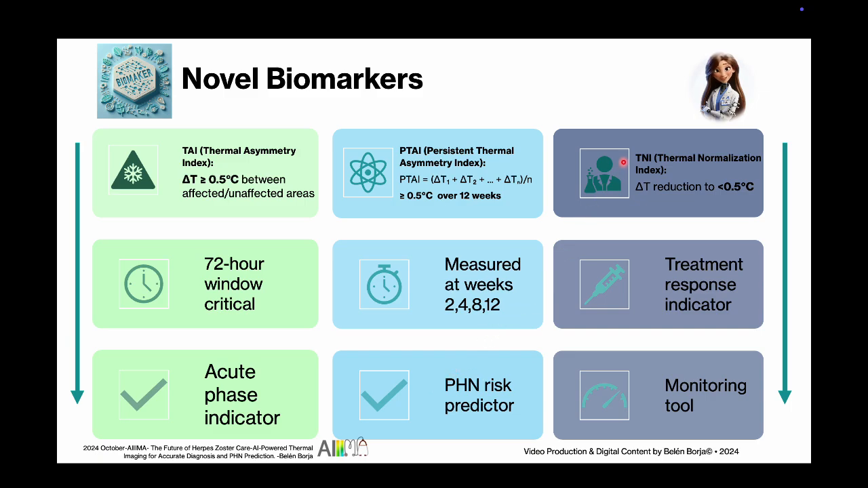And finally, the TNI, the Thermal Normalization Index. When that temperature difference drops below 0.5 degrees Celsius, it's a clear signal that the treatment is working and your patient is on the road to recovery. These 3 thermal titans, backed by the power of AI, form the foundation of our THERMO-Z assessment protocol. By harnessing the power of this thermal trio, we hold the keys to unlocking a new era in thermal medicine, my fellow clinicians and scientists.